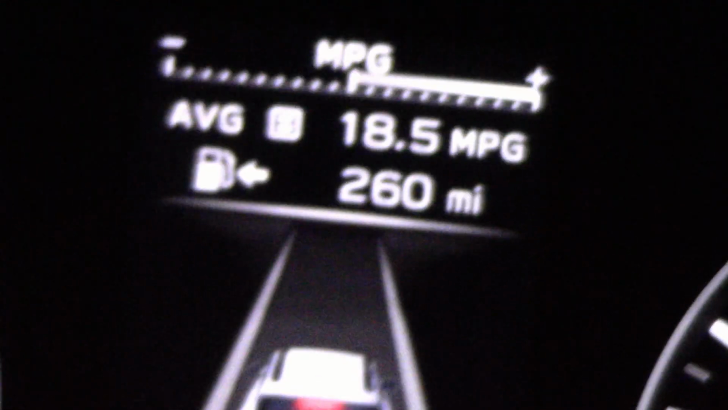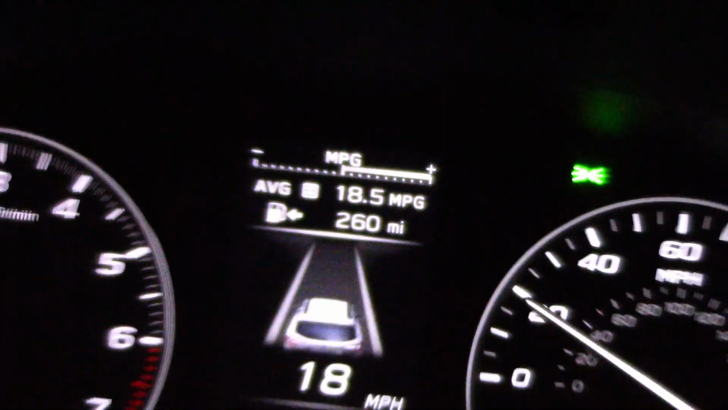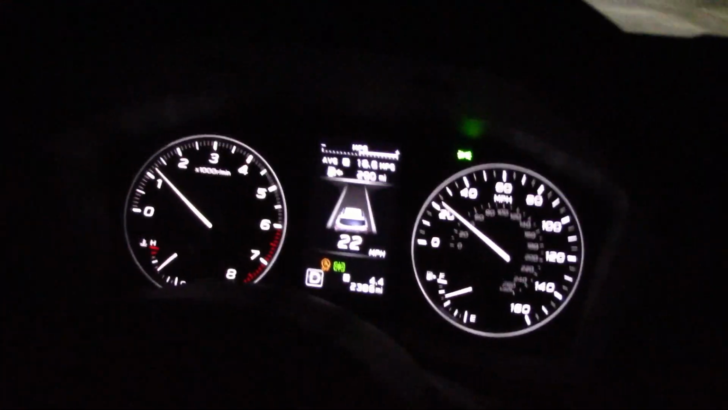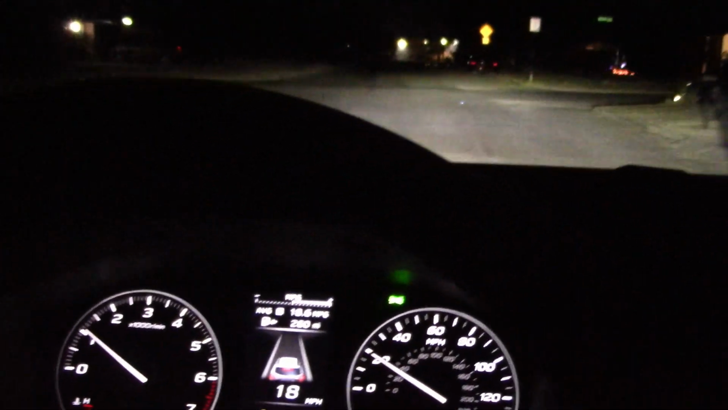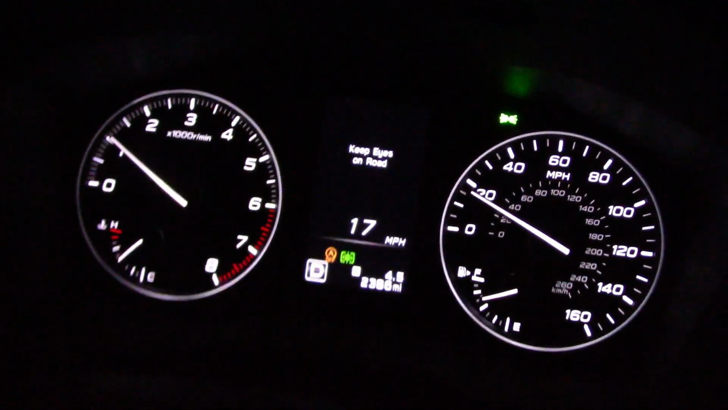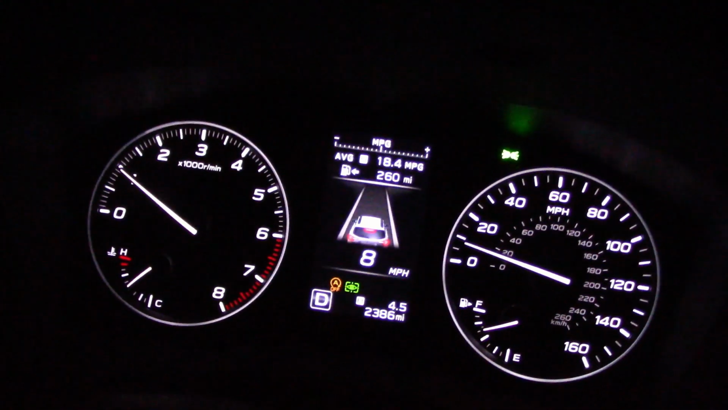Warning, warning, keep eyes on road. Where'd it go? I'm being spied on by a camera watching my face. I can't disconnect that unit. I've been trying. Every time I turn my head or have a camera in front of my face, it's warning me. Warning, warning. Will Robinson, warning. Yeah, okay. But I do like these active headlights. Here's the warning again, doesn't like my camera.